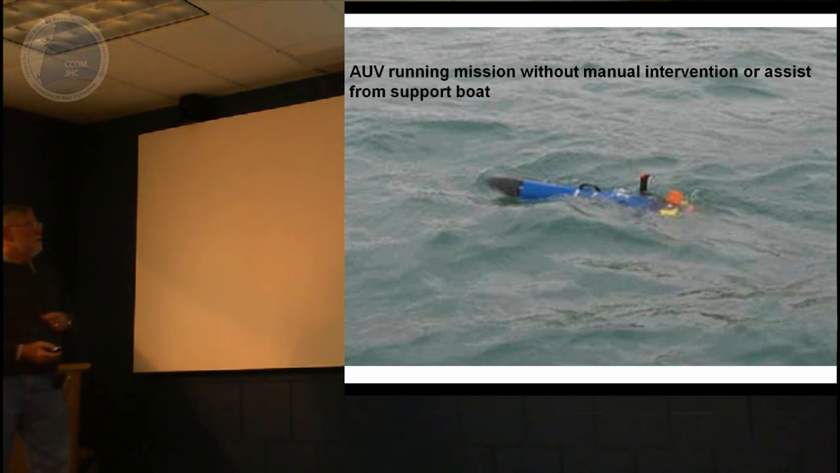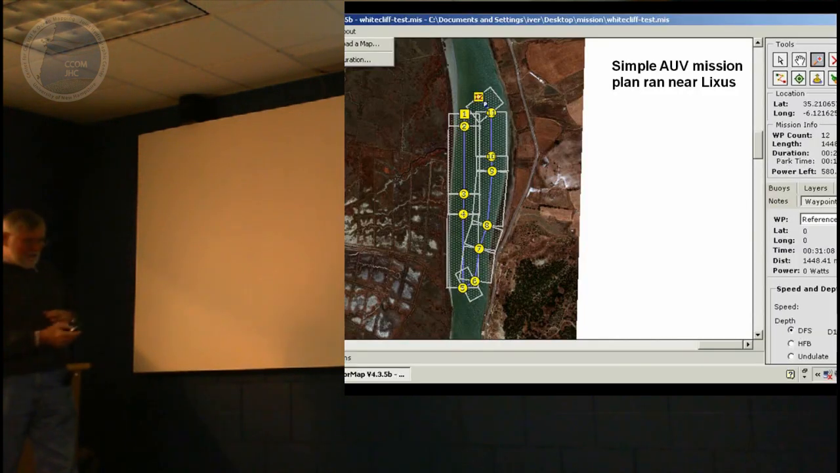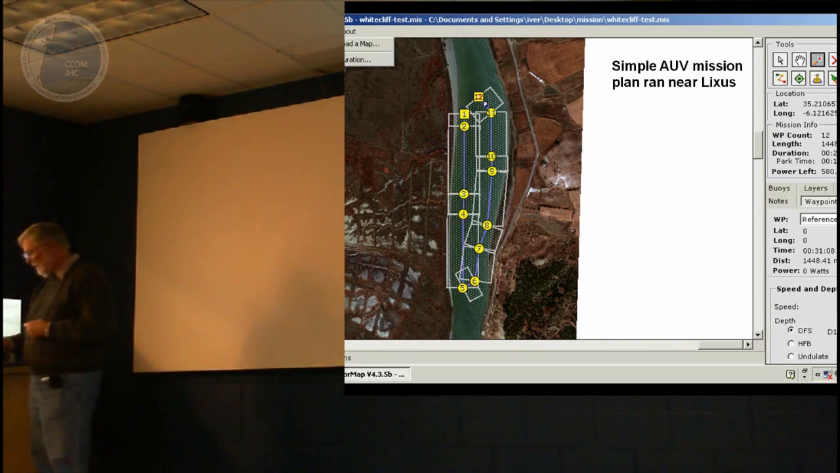But we were quite pleased when we were able to do that. We were quite chuffed when we were able to get that thing to go. And this one, you notice that blue one is the same blue one you saw thrown in the river.